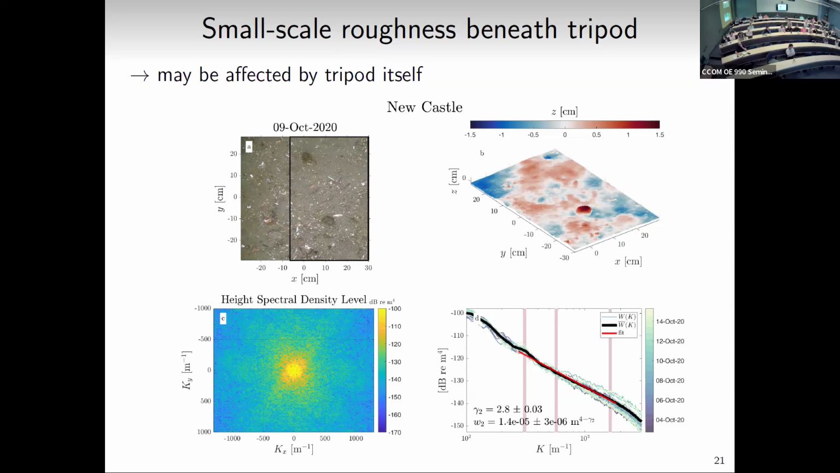So this is the red line, I fit a line here. This is log space, this is dB, but we're fitting a line. The slope and the intercept of the red line are the parameters that we feed our scattering models. Gamma 2 is the spectral slope, and omega 2 is the spectral strength.